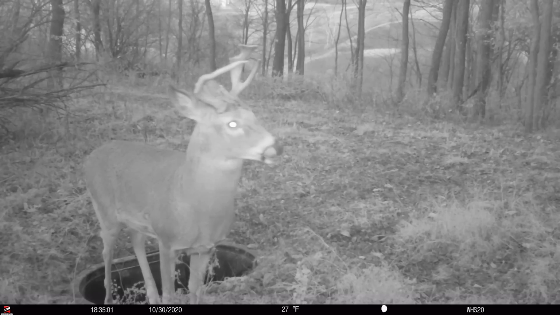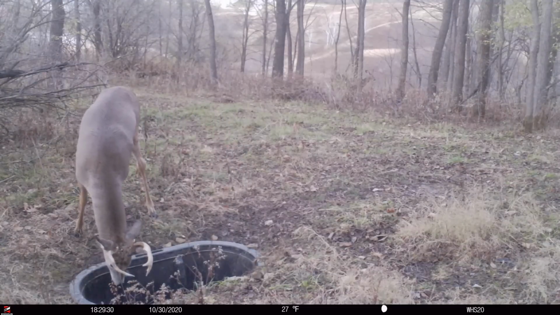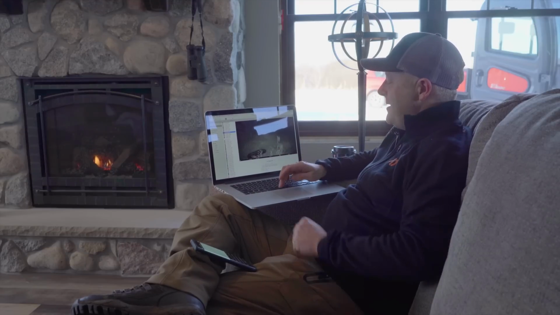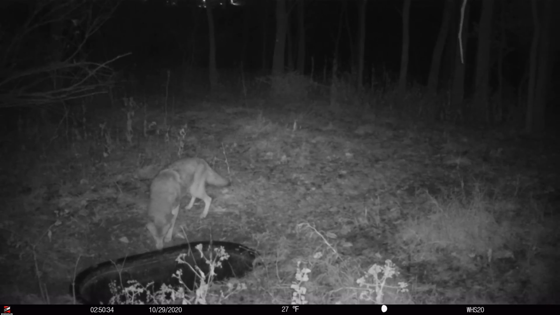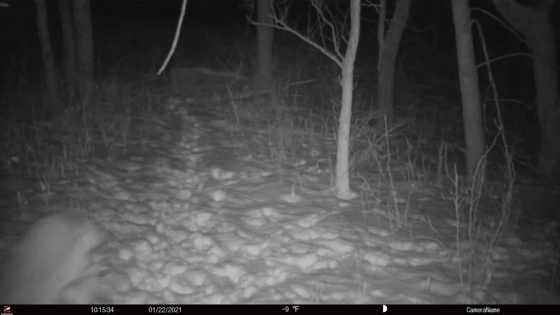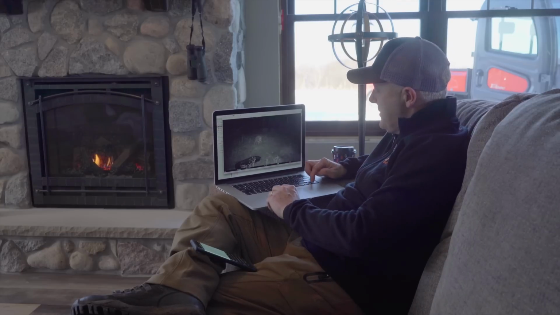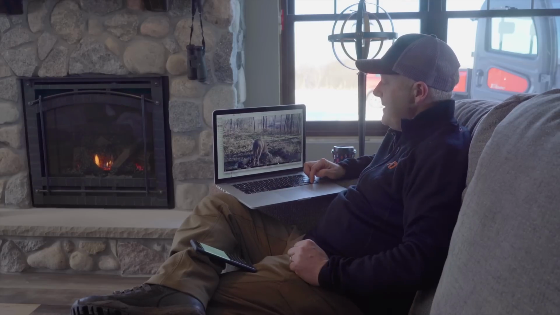This buck is going to be an interesting one to follow. I don't know how huge he'll ever get, but we're hoping to see him age so that we can watch him and know what's going on. We have a predator video coming out, so of course, getting this collection of coyotes, and we have some really cool ones to show you at the end of this, but a lot of fun throughout the season. But I wanted to go through some of these that are on my computer, but mostly we're going to refer back to some of these, and I'm just going to zip through some of these as I'm talking.